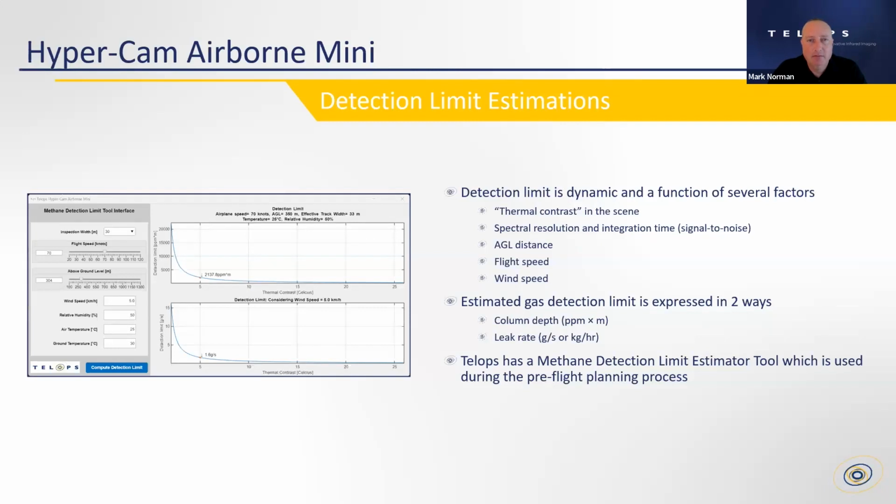And really what that comes down to is how noisy is your signal? How fast do you want to fly? How low do you want the noise to be in the signal? You weigh all that out. So those are very key parameters in determining detection limit. And then some others that are listed here in terms of the flight planning.